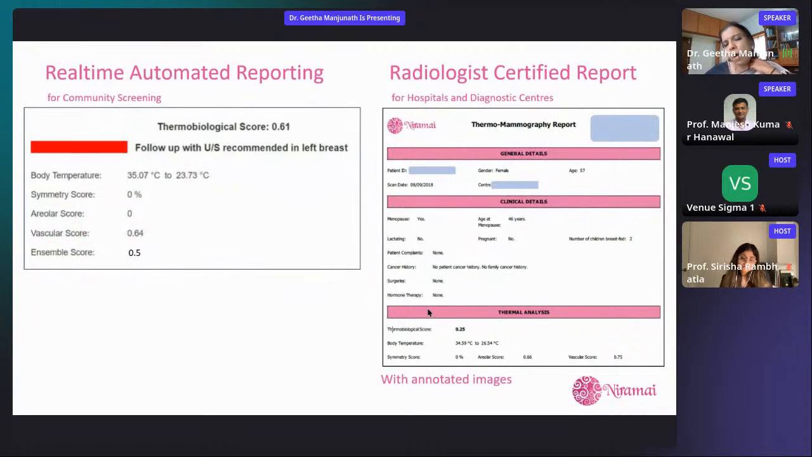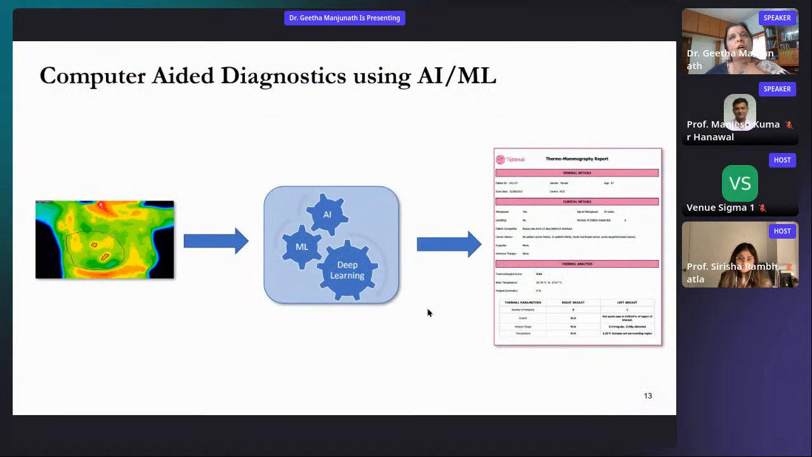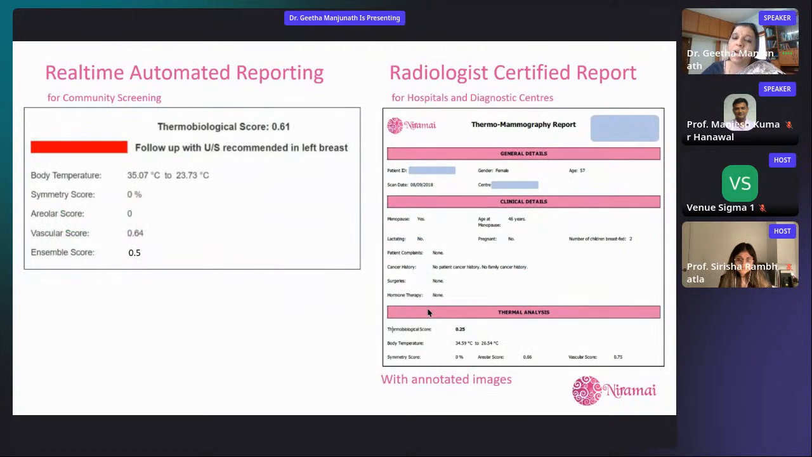So basically, it's about automatic generation of quantitative reports from thermal imaging, which is the key place where we use AI ML. And providing these quantitative scores enables the radiologist to quickly say whether there could be an abnormality. And if the scores are high, then he or she can actually spend a few more minutes analyzing. If it's proven to have high sensitivity and the scores are low, with a cursory look, this can be passed.